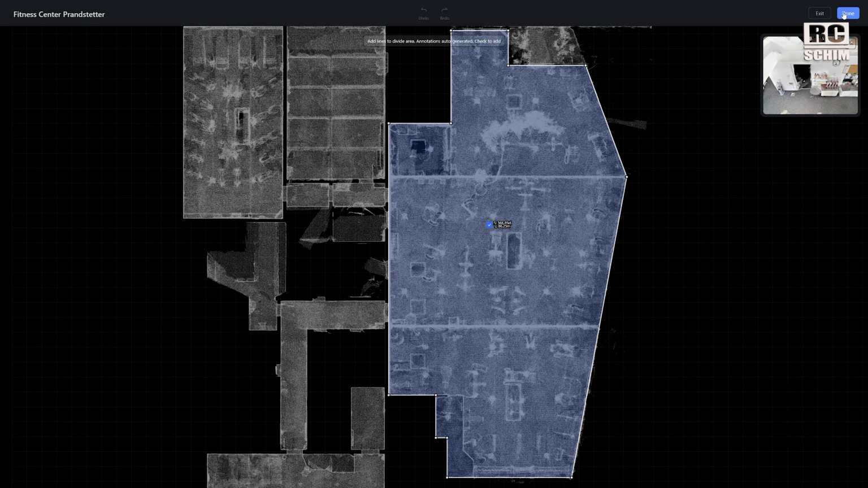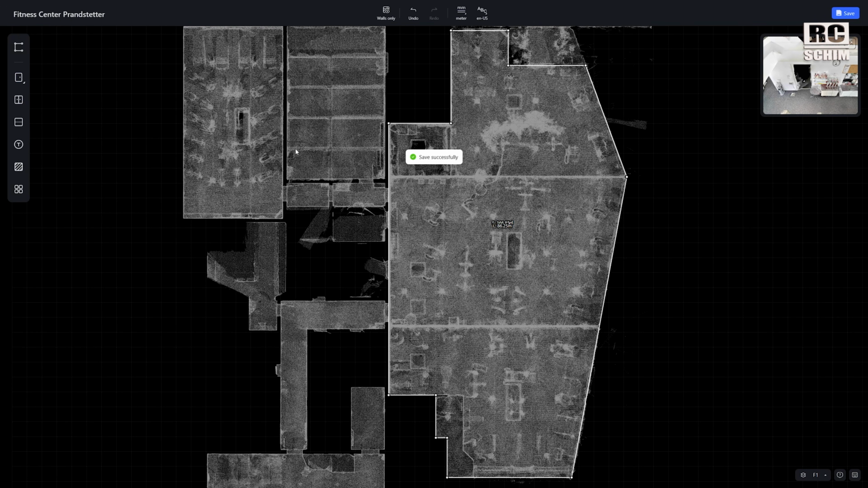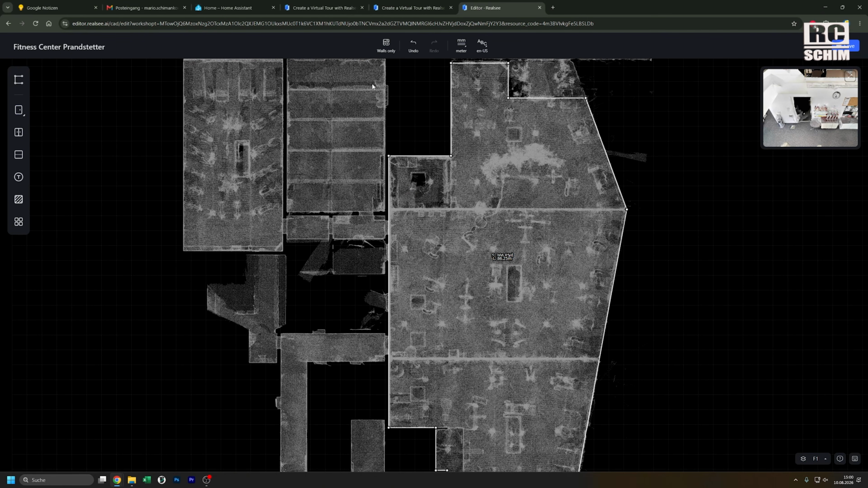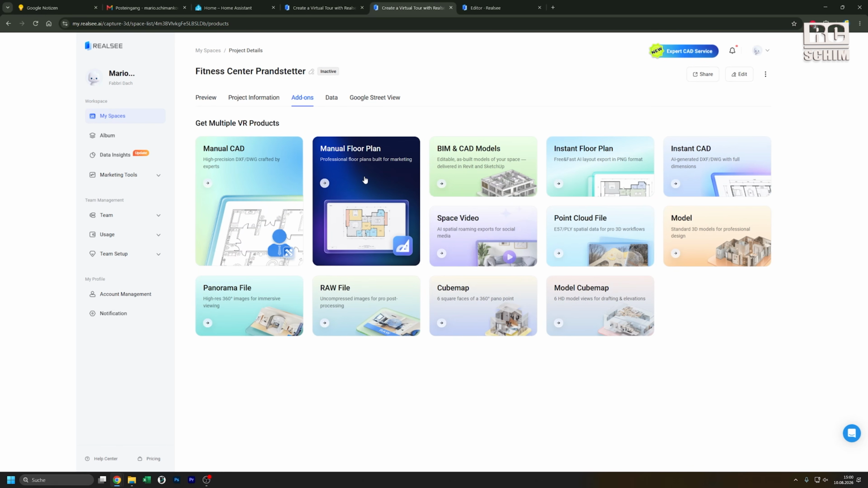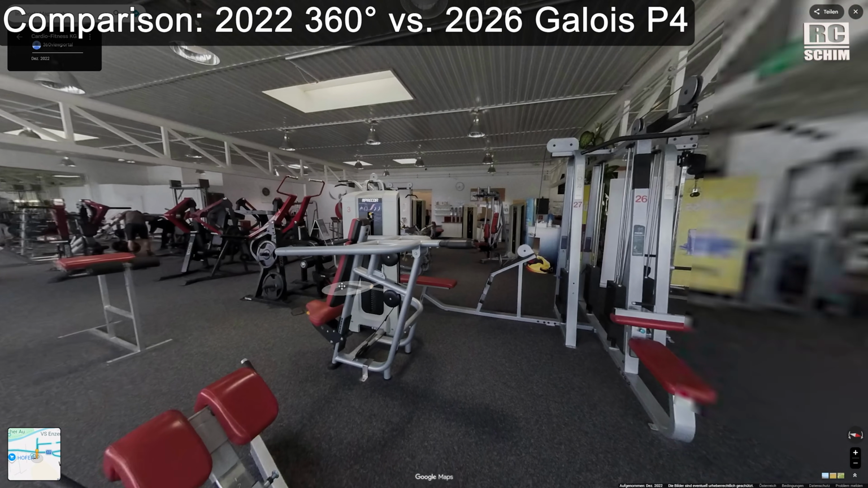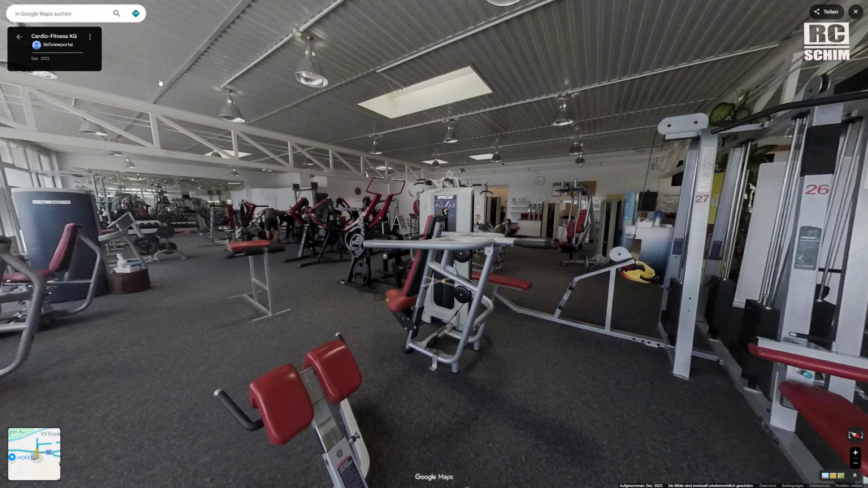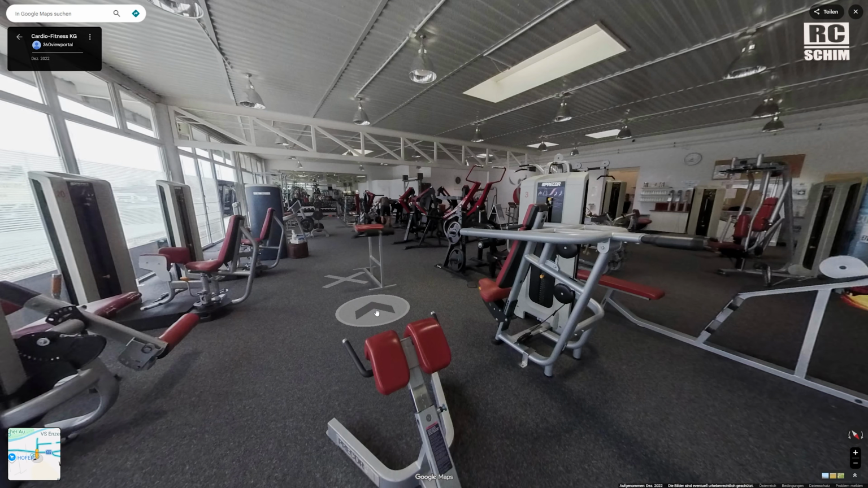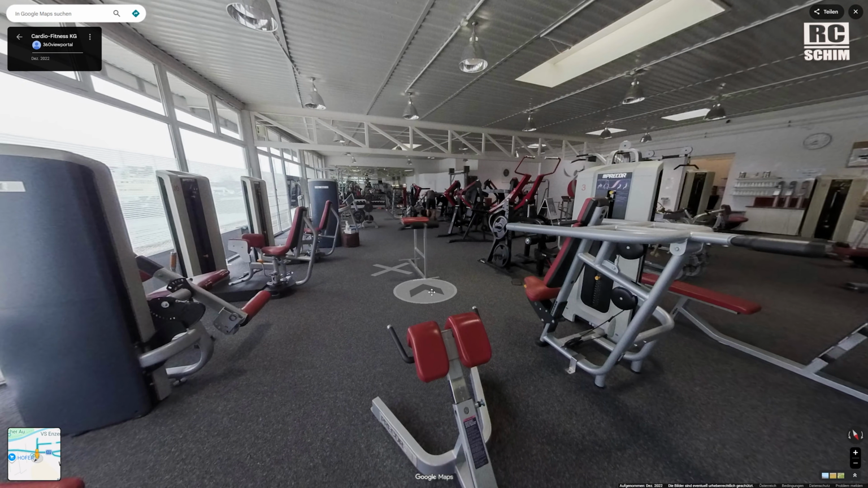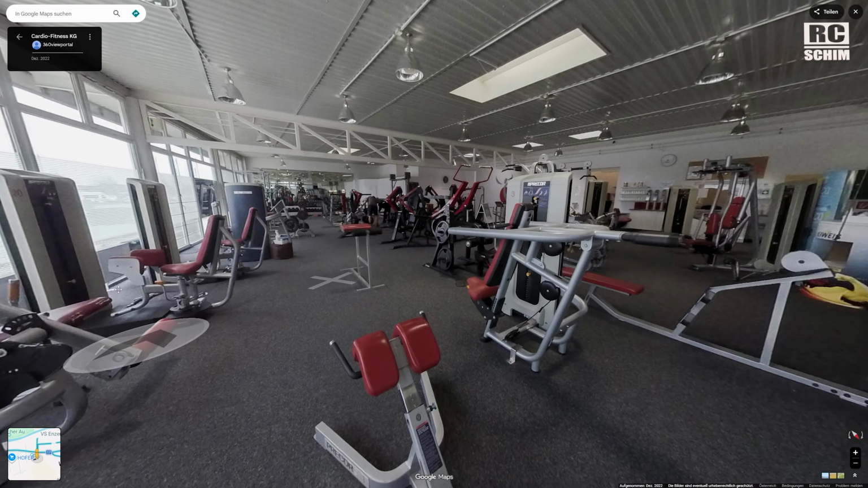Of course, you can also have them do this for you and get a professional grade floor plan. I think it's here under add-ons. Yeah, you can get a manual floor plan. Here I can compare the currently available 360 images from this fitness center. Apparently they have been taken in December 2022 by 360 portal. No offense, guys. Maybe this was the best kind of cameras that was available in 2022, and it was also not a nice day in December.